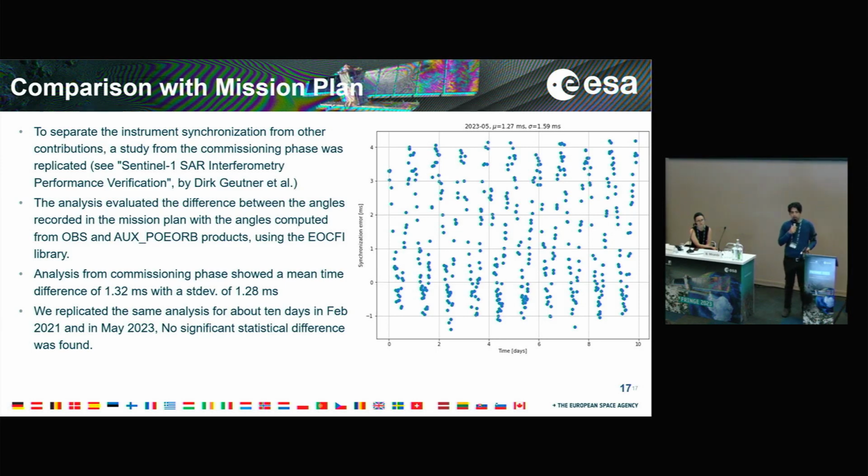So specifically, we analyzed the measurements from the OBS products. We compare the angles we measure from the OBS products with respect to the angles from the mission planning file. The result of this analysis is that we observe a discrepancy which has not changed in its statistical properties since the start of the mission. So from this analysis, it would appear that this increase in burst synchronization would not be caused by a deterioration in the instrument per se.